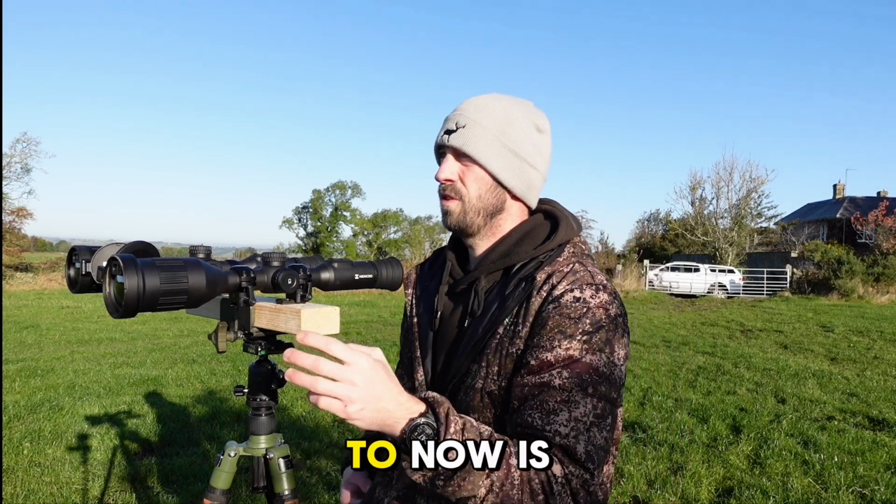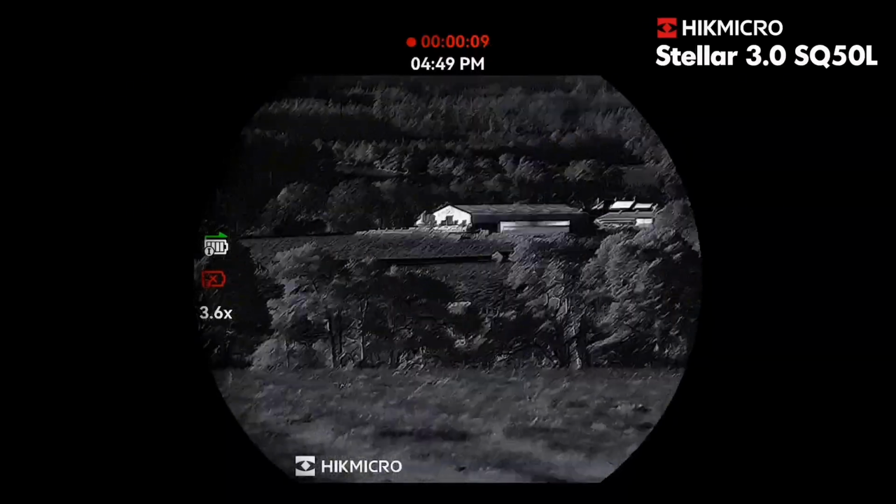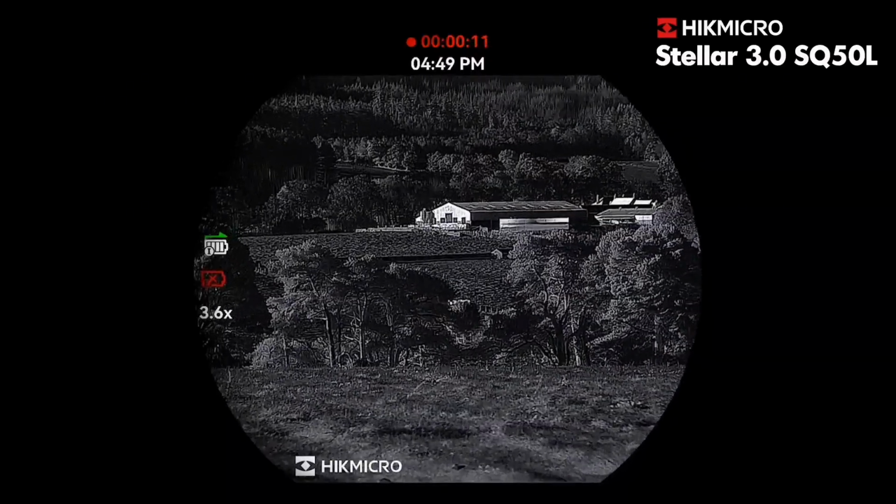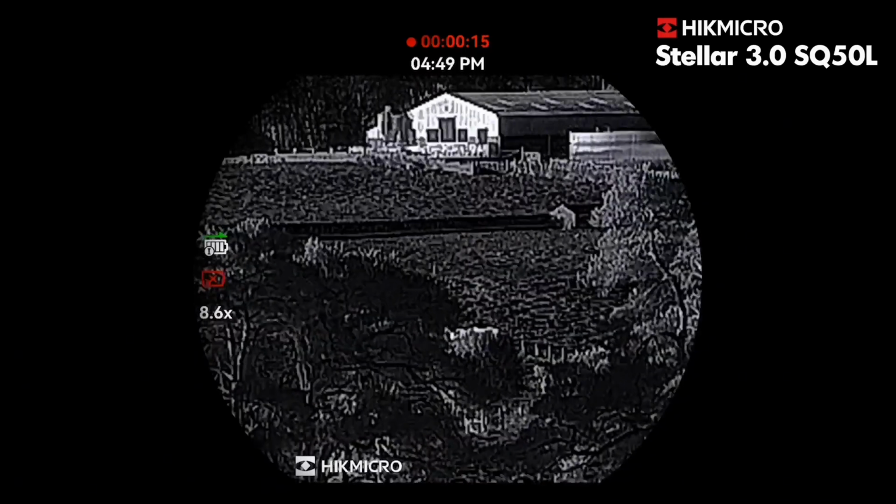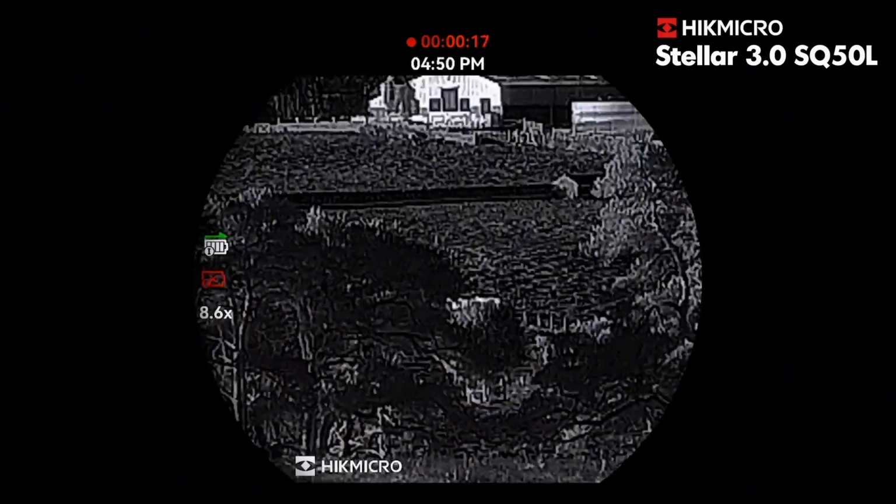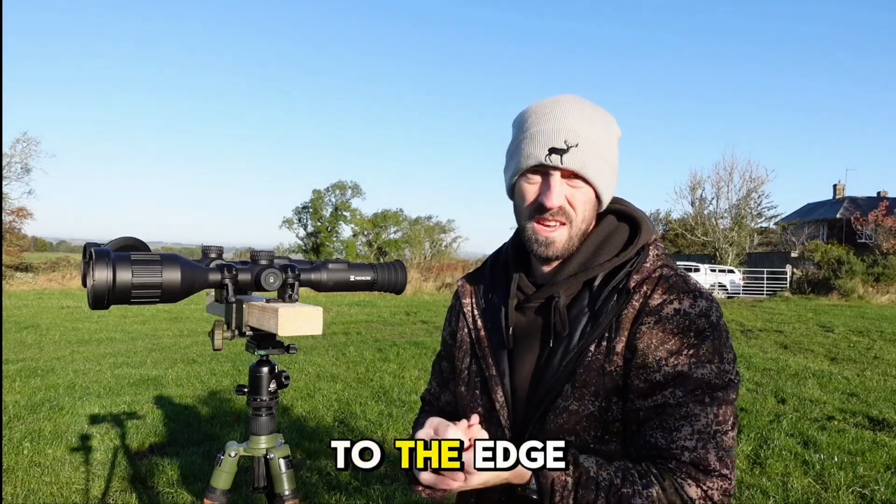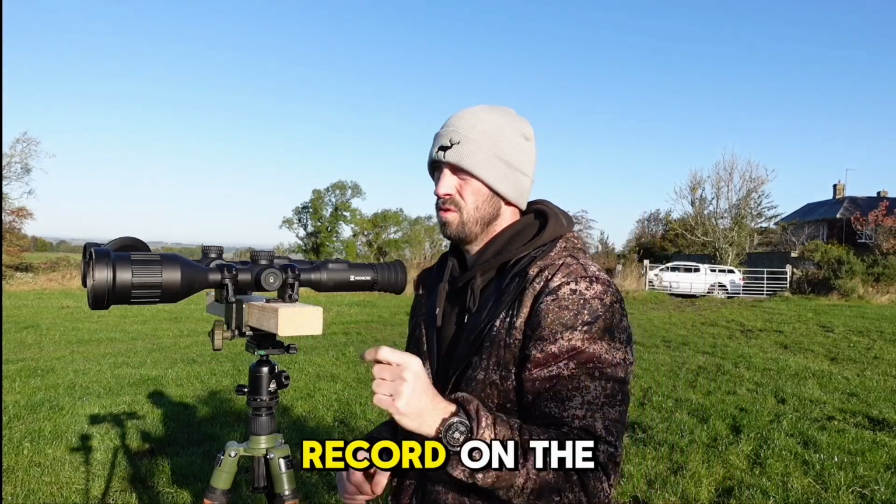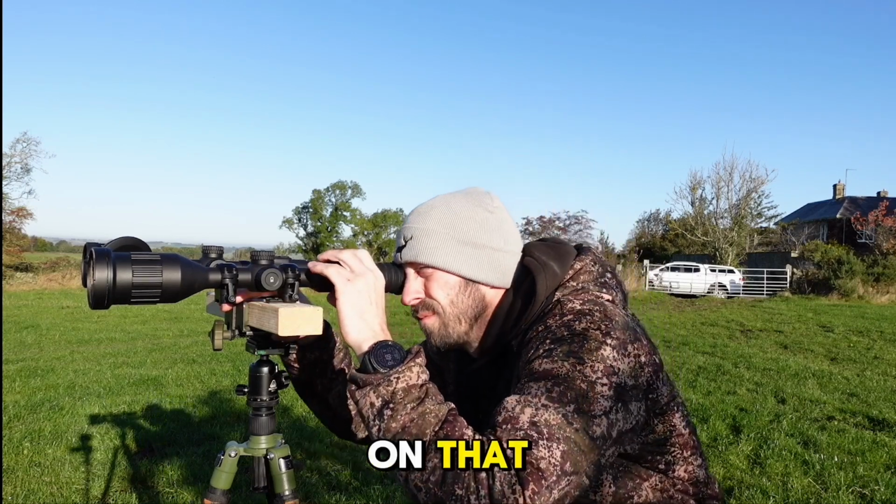So what we'll just pan round to now is the side of the farm. Right, and that's 9:08 up to the edge of the farm building. So I'll hit record on the SX and then we'll do the zoom test on that.